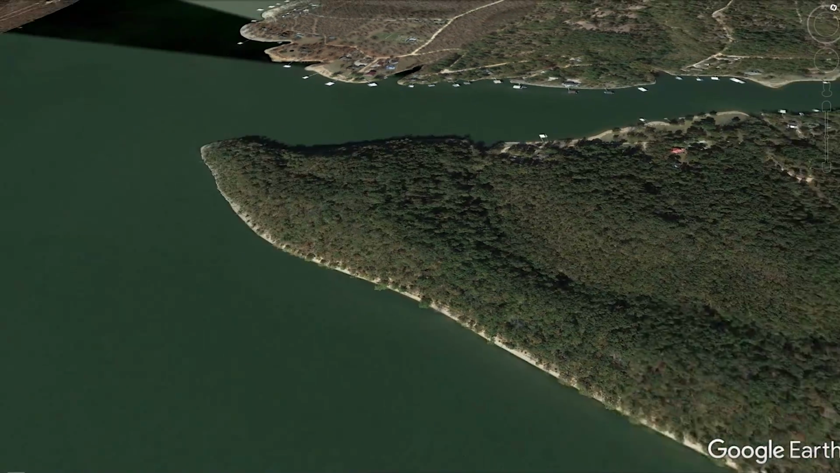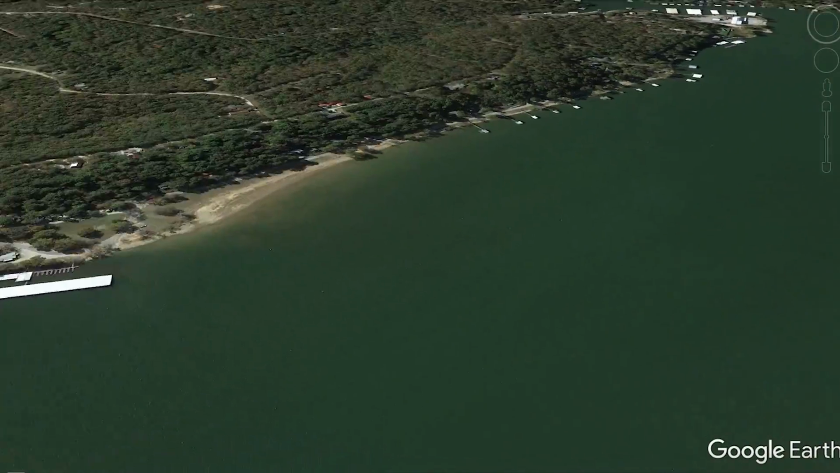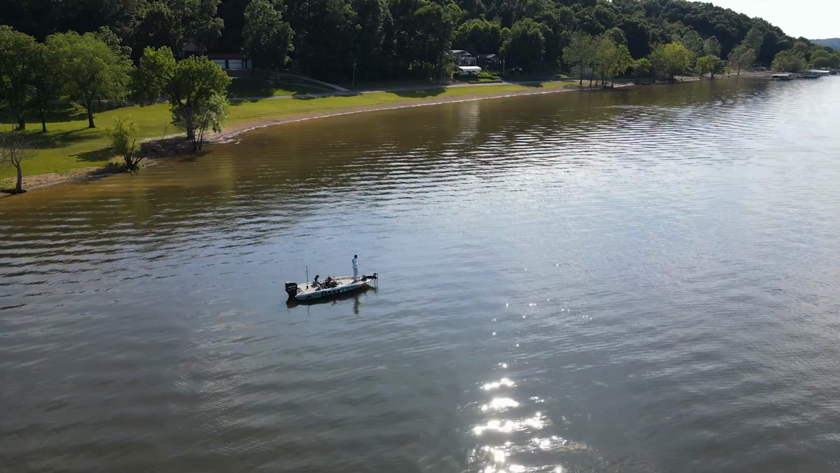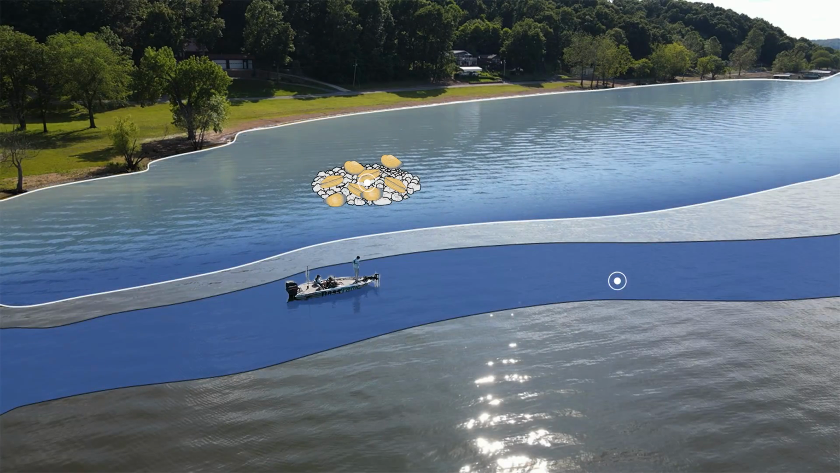I didn't catch any more fish in this area, so I decided to look for another offshore structure spot in less than 5 feet of water that was going overlooked by the other fishermen on the lake. After another hour of graphing, I found another promising looking area.